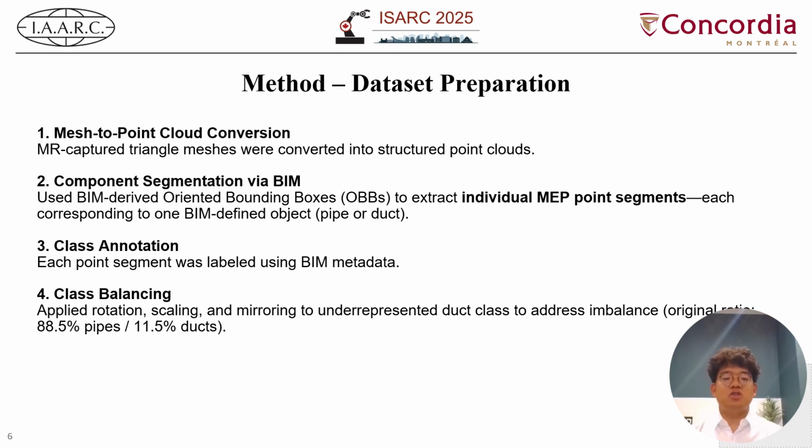Third, class annotation. Each segment is then labeled using the metadata from the BIM model. Fourth, class balancing. Since the dataset is highly imbalanced, we apply several data augmentation techniques to help the model learn equally well across both classes and to prevent bias toward the dominant class.